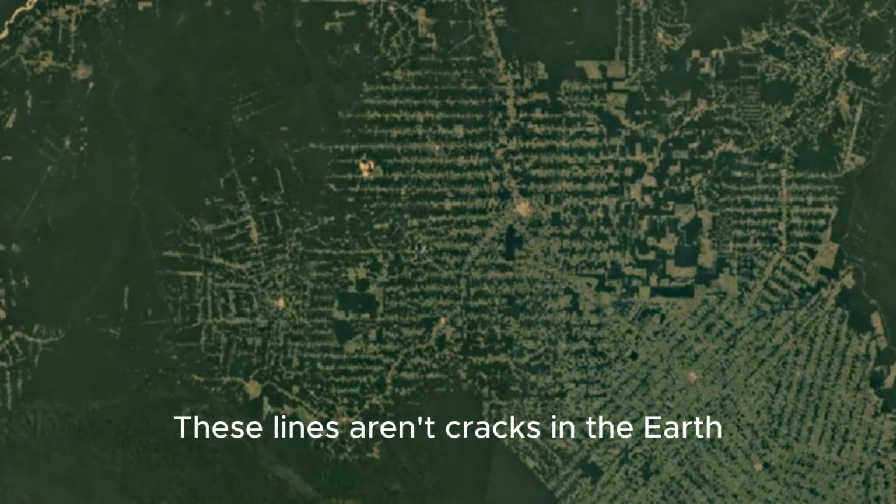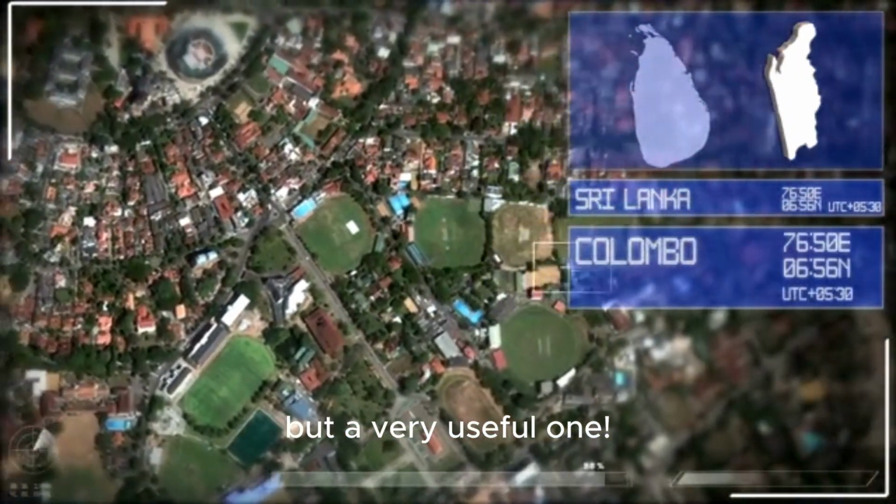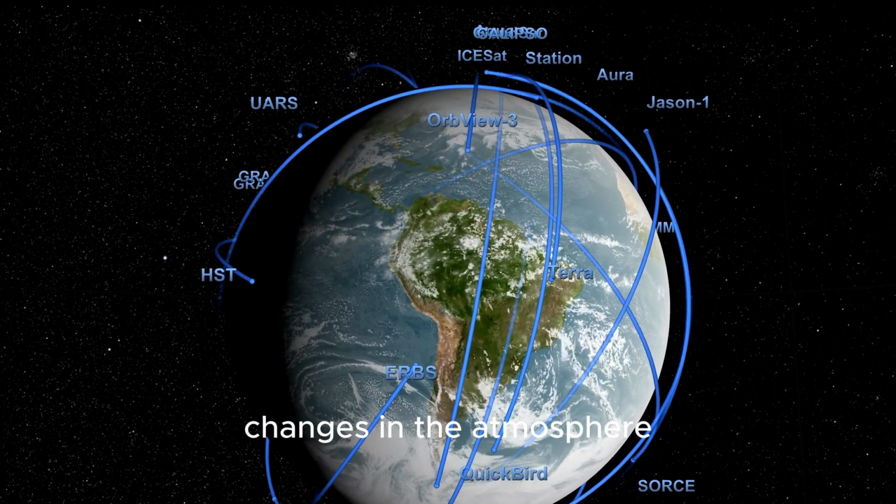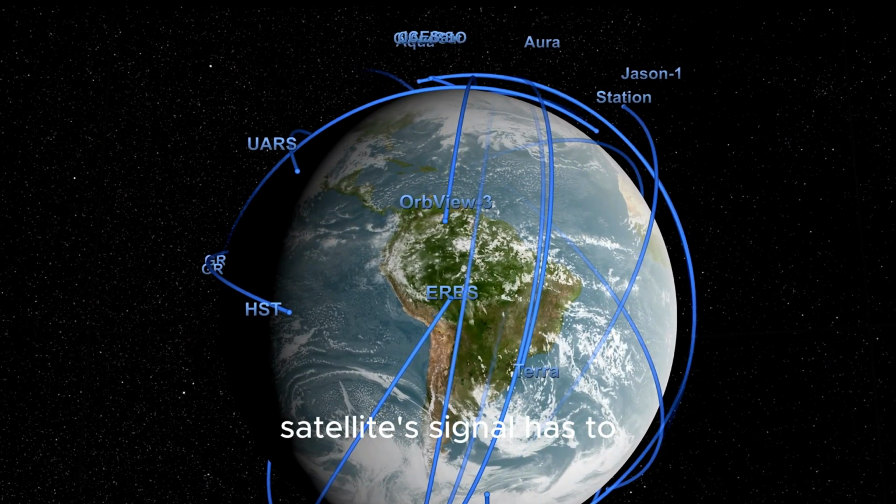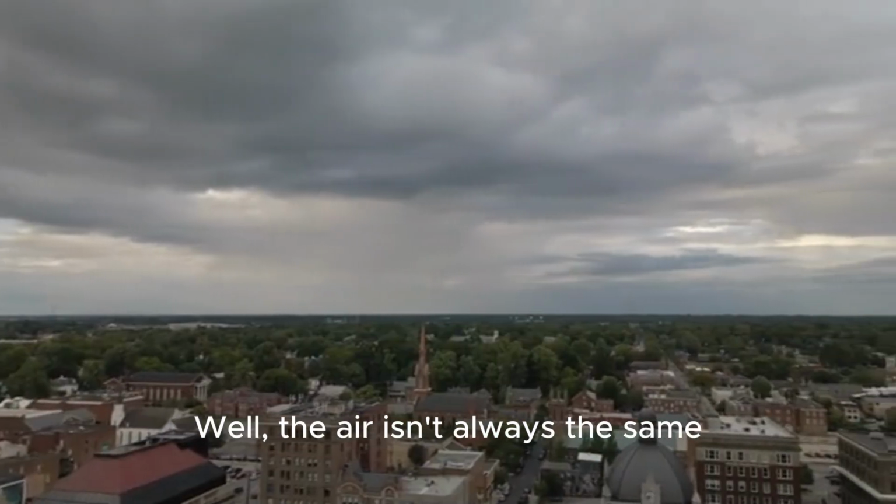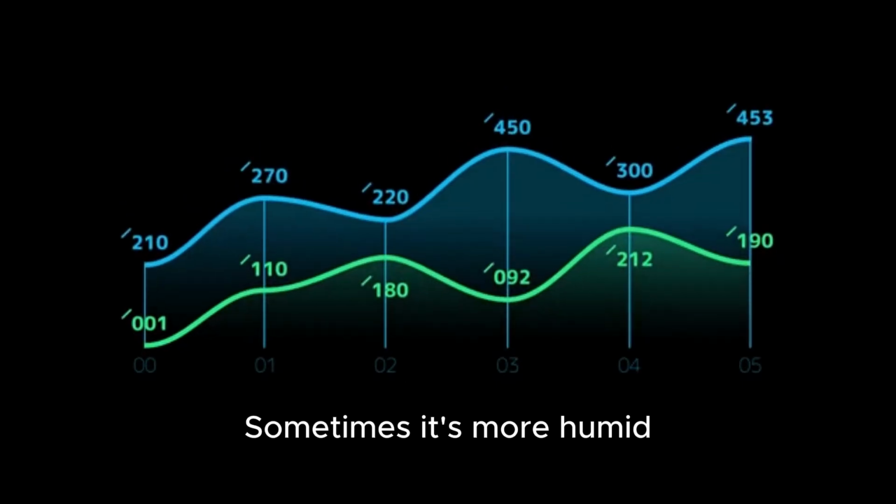These lines aren't cracks in the earth. They're actually a kind of visual glitch, but a very useful one. It happens because of changes in the atmosphere. Remember how the satellite signal has to travel from space down through the air to the ground and back up again? Well, the air isn't always the same. Sometimes it's more humid. Sometimes the pressure changes, and these tiny changes in the atmosphere can slightly speed up or slow down the radar signal.